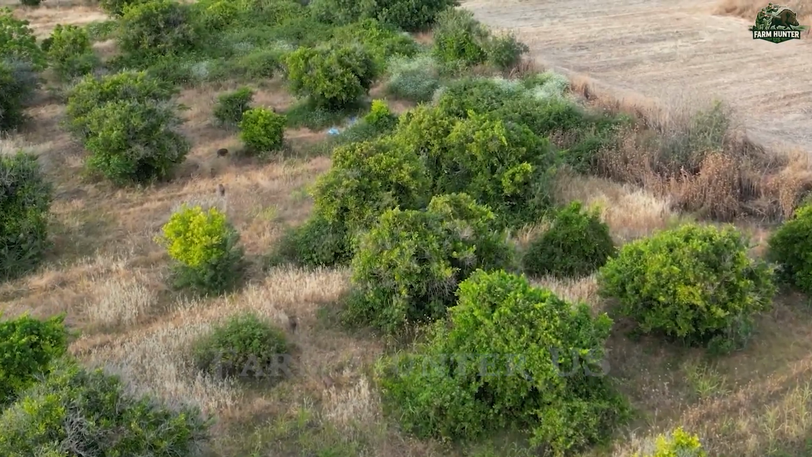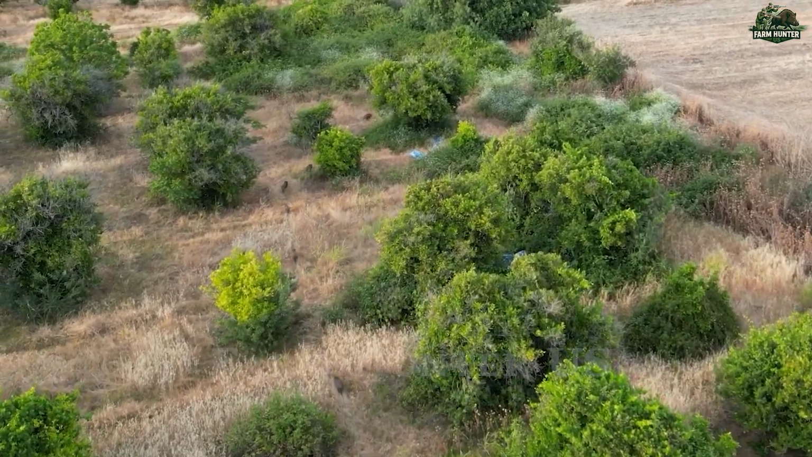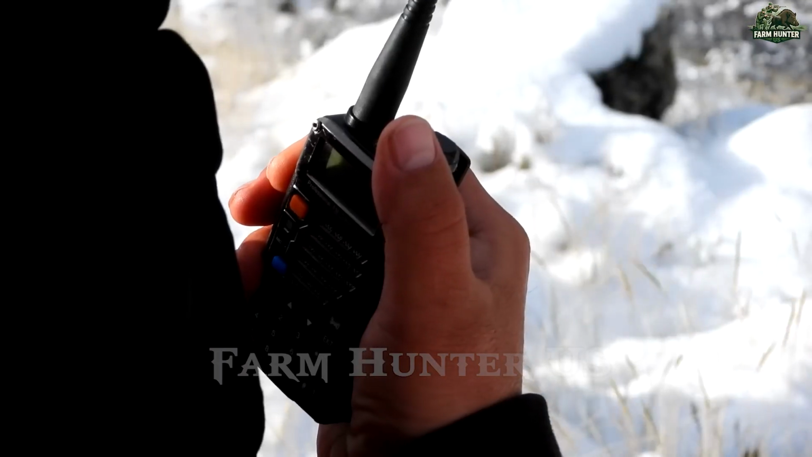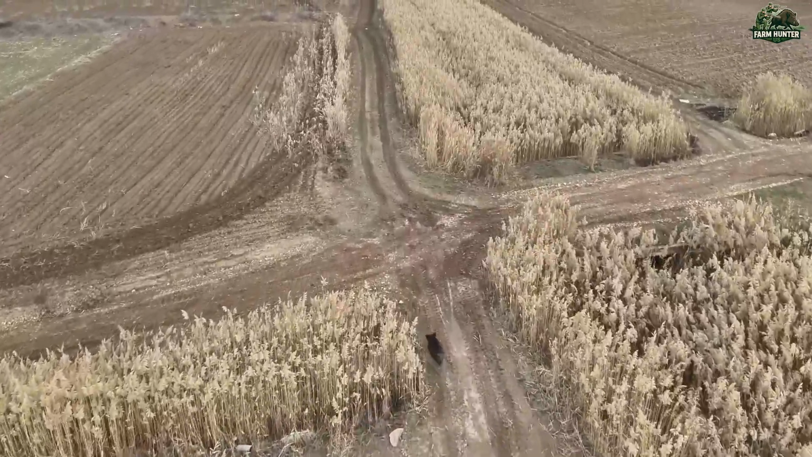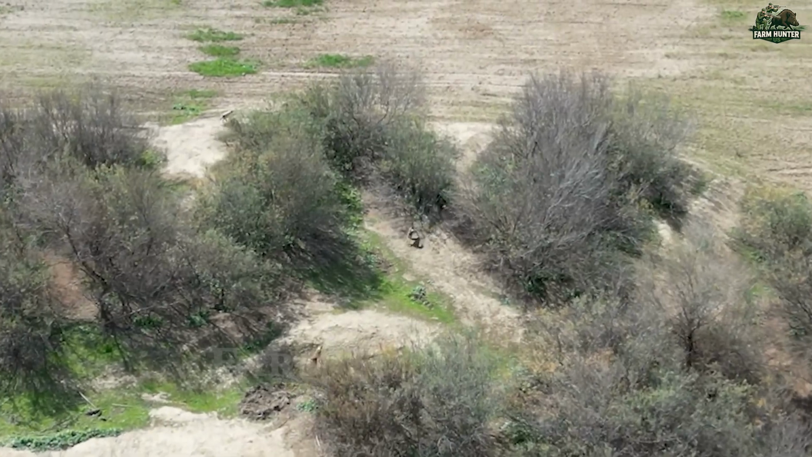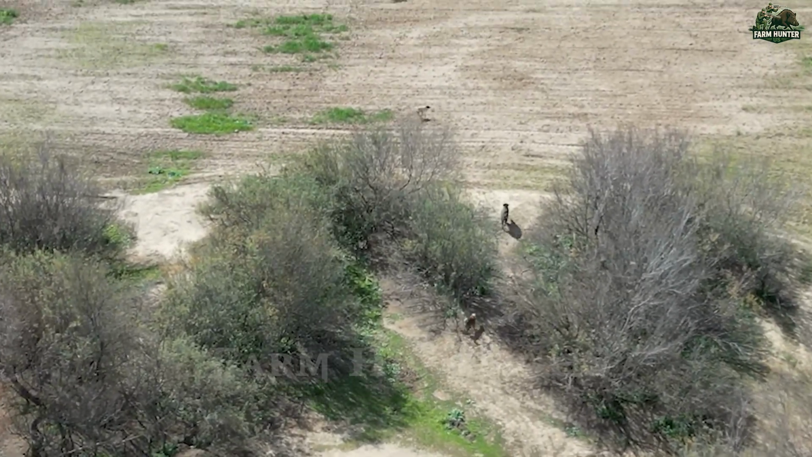Our team assembled swiftly at the rendezvous point. Weapons were checked, radios tuned, and protective gear secured. The forest was unusually quiet, but that silence was deceptive. Wild boars are infamous for using the terrain to their advantage.